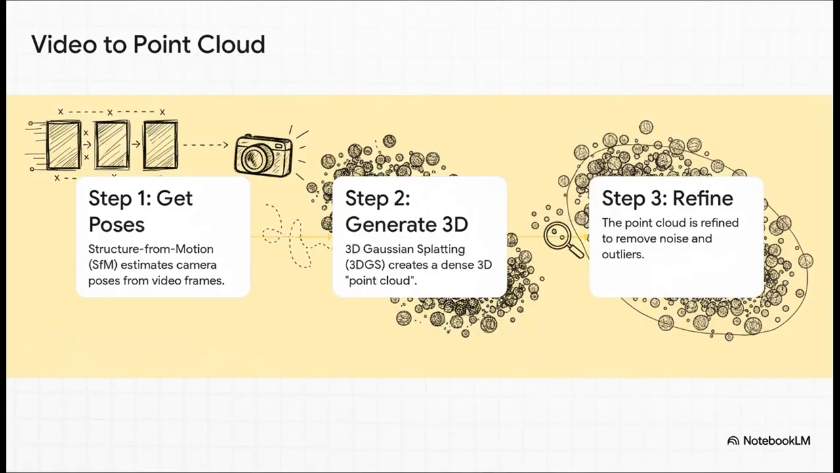All right, let's zoom in on that first step. The system starts by grabbing individual frames from the video. It uses a really clever AI technique called structure from motion to figure out where the camera was for each and every frame. Then it takes all that information and feeds it into another process. This one's called 3D Gaussian Splatting to build a really dense 3D model of the scene. The result is what's known as a point cloud.